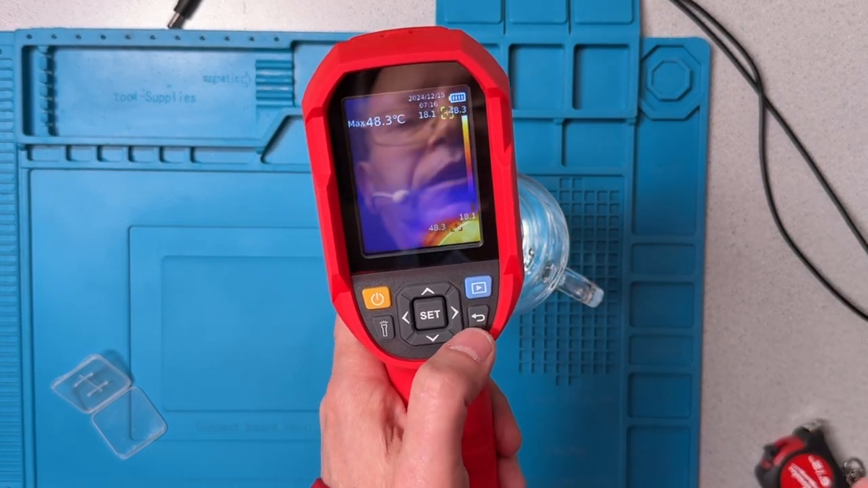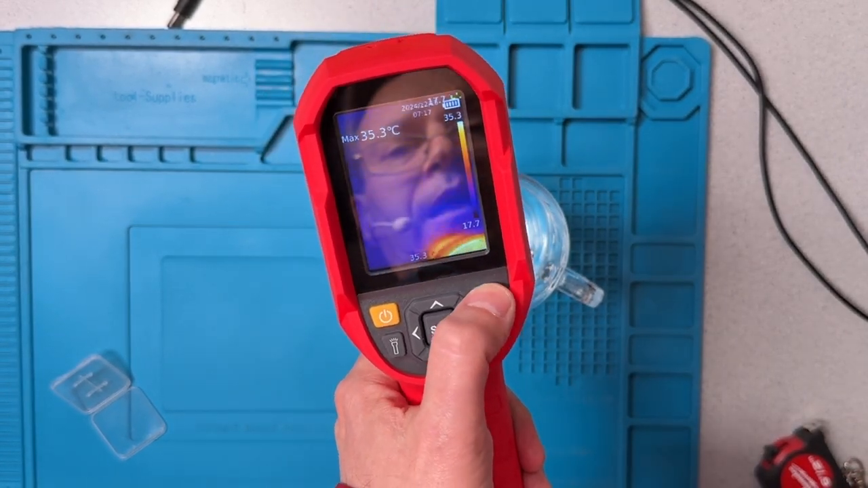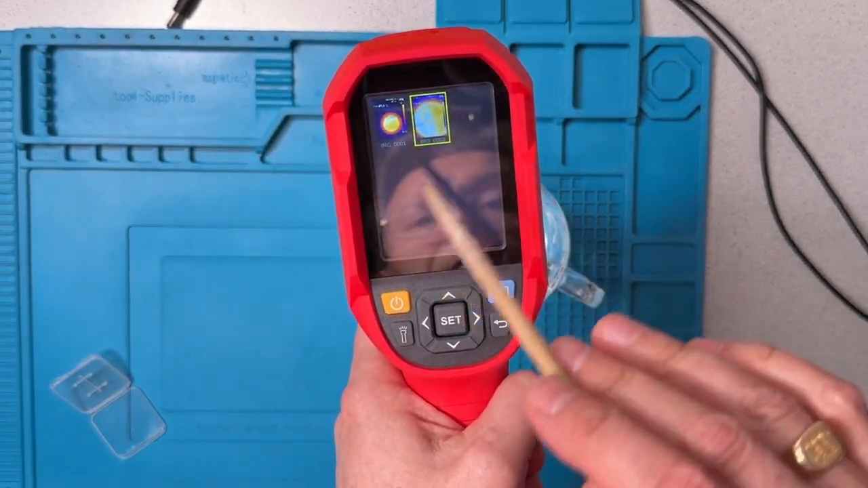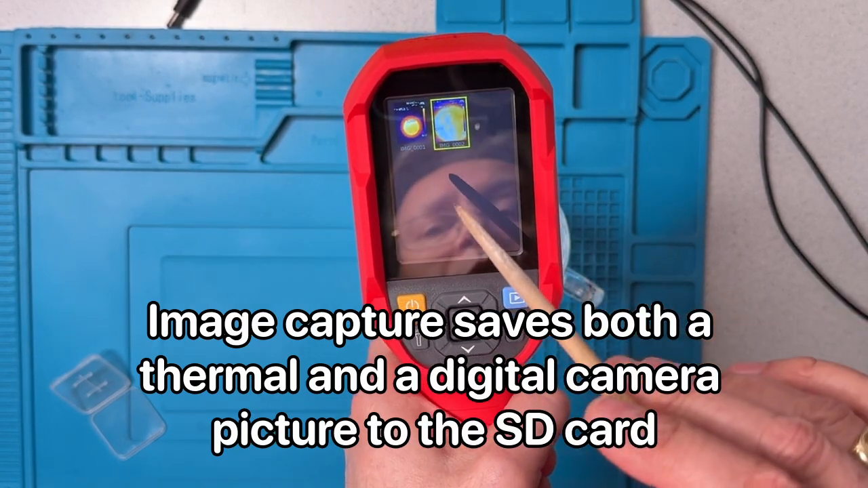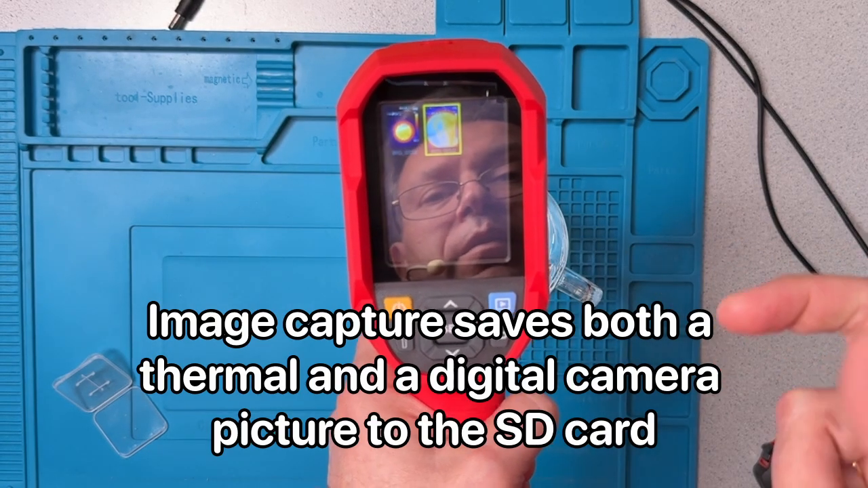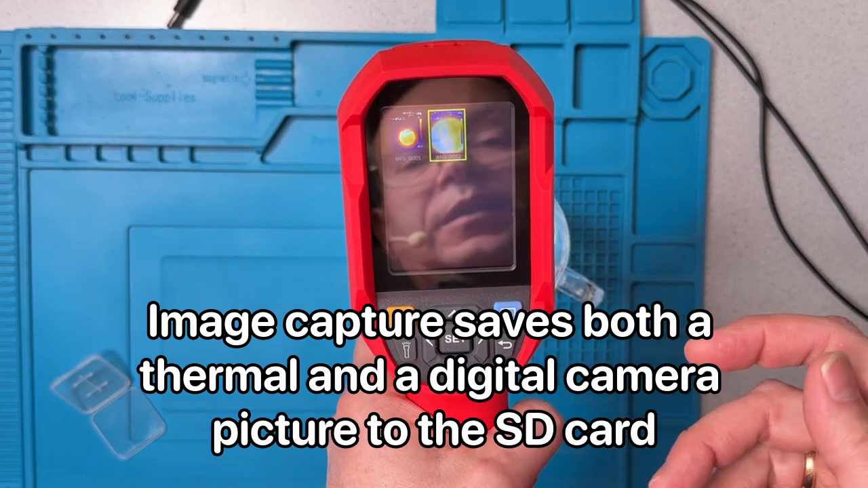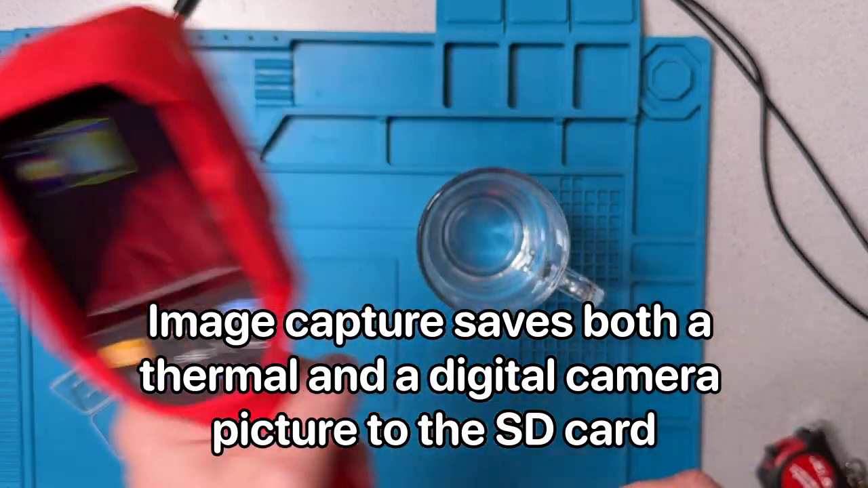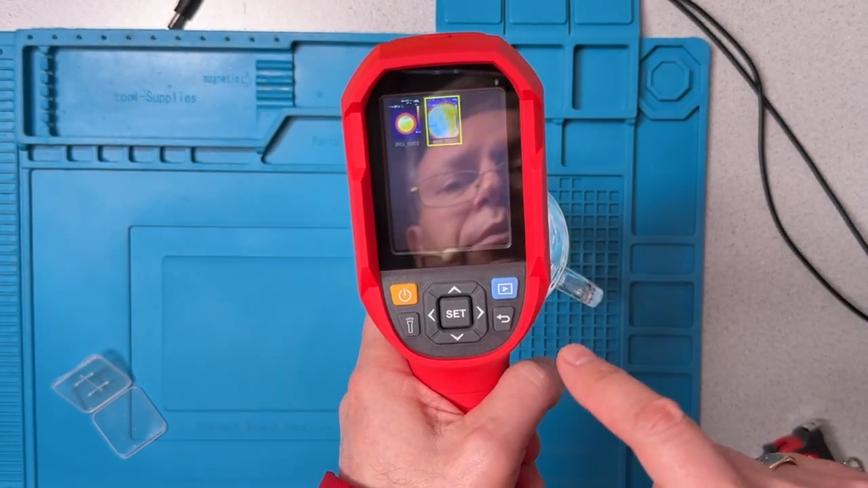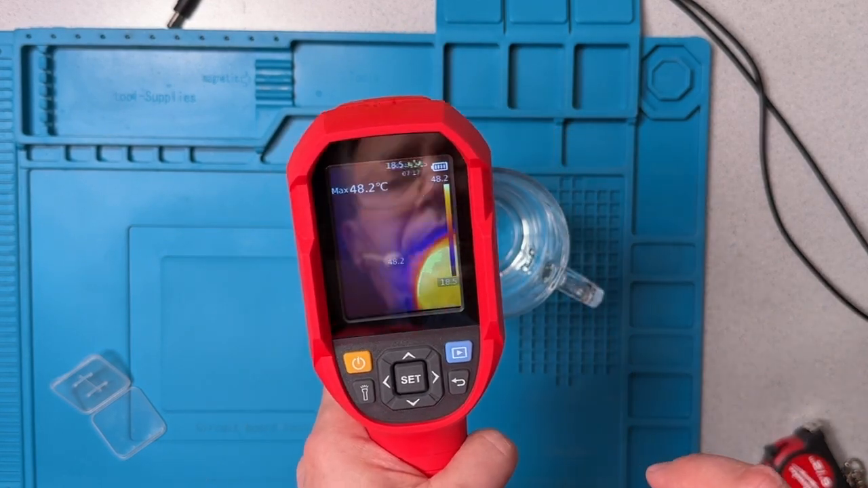Now that we've got a couple of images saved, that takes us to what this blue play button is for. If I press that, it shows me on the screen the images that I've saved. The thermal imager camera only has the ability to do screen snapshots, if you will, or images. It doesn't have the ability to save a video, so you can't scan over an area and record a video. You can only do single frames. And of course, that back button takes us out.